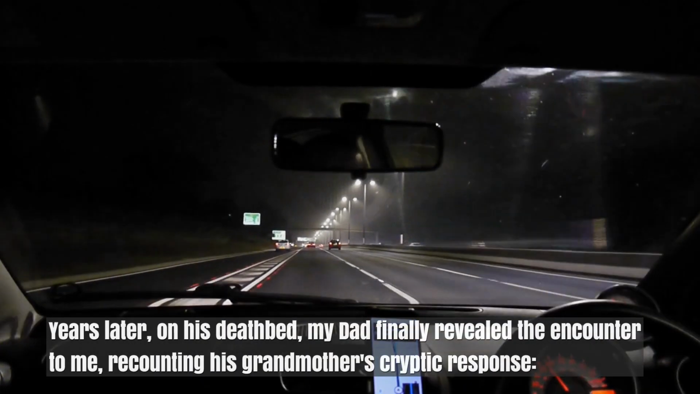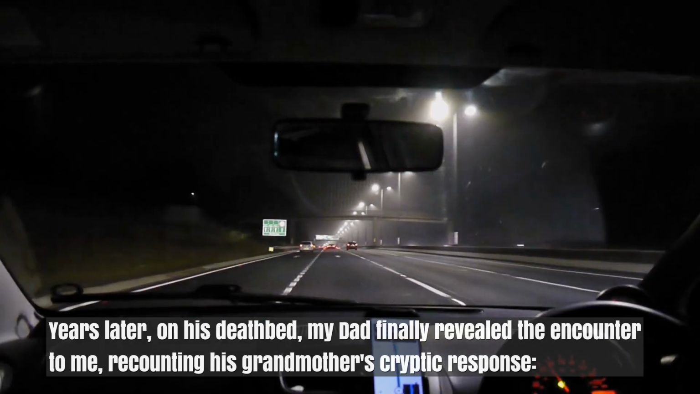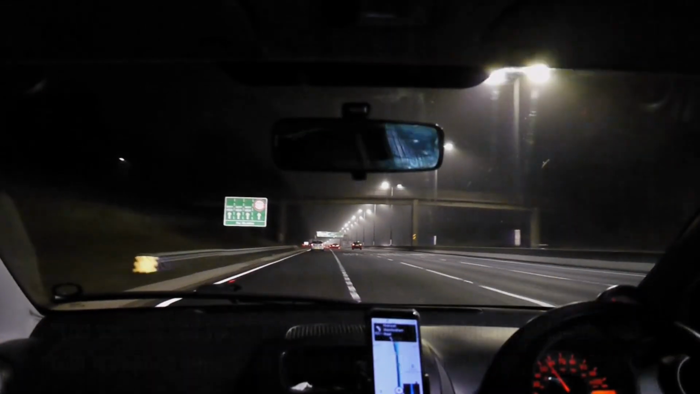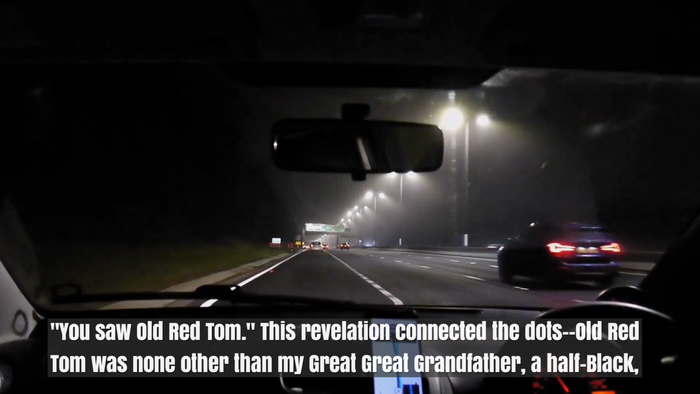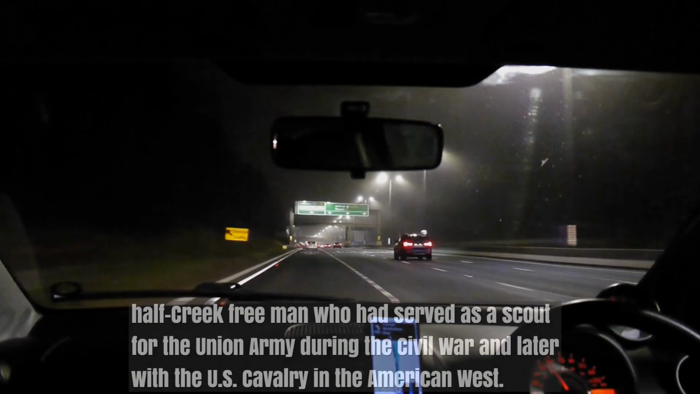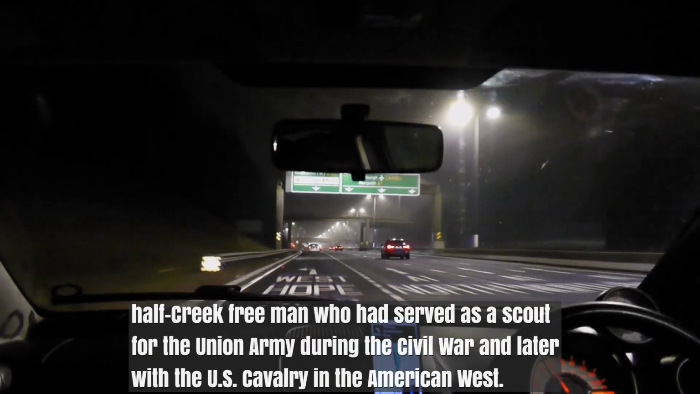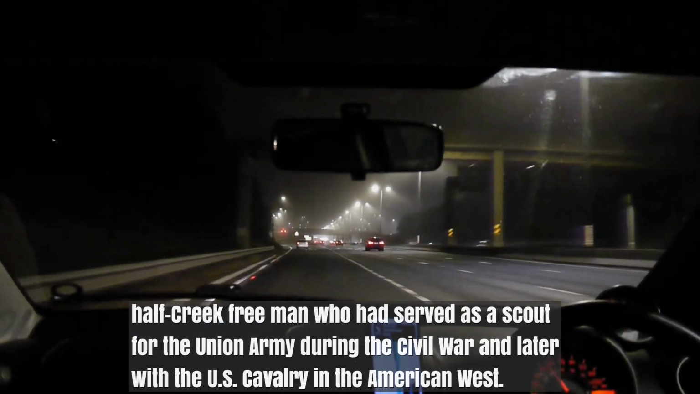Years later, on his deathbed, my dad finally revealed the encounter to me, recounting his grandmother's cryptic response: "You saw Old Red Tom." This revelation connected the dots. Old Red Tom was none other than my great-great-grandfather, a half-black, half-Creek free man who had served as a scout for the Union Army during the Civil War and later with the U.S. Cavalry in the American West.